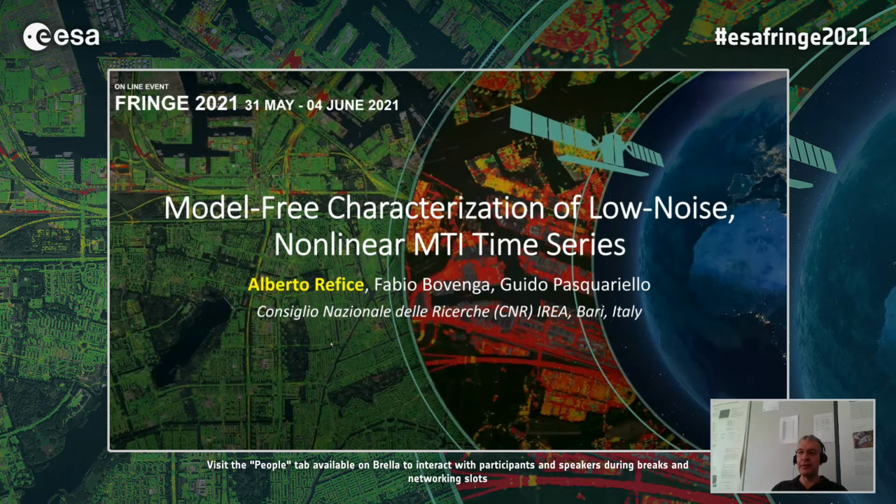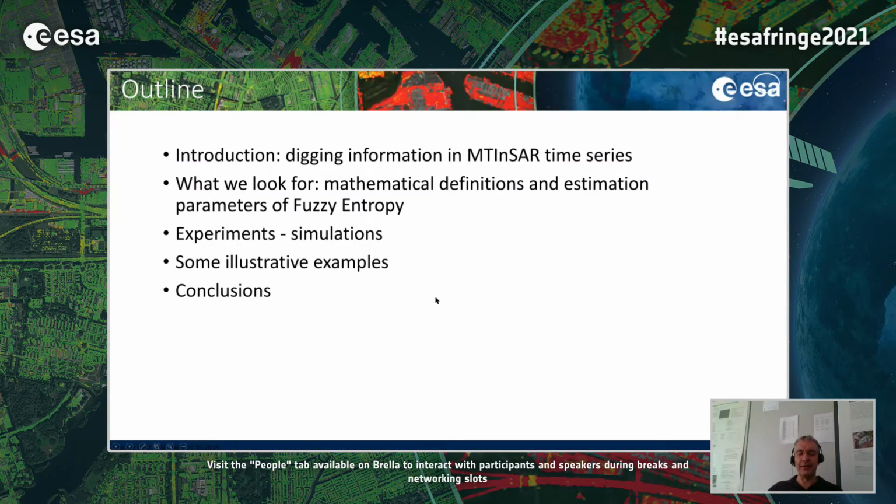So this is the outline of my talk. I will do a little introduction about digging information in MTI and InSAR time series. Then I will try to see what we actually look for in an MTI time series. And I will briefly introduce the concept of fuzzy entropy. Then I will show some results obtained in simulations, and then some toy examples from some real data, and then some conclusions.